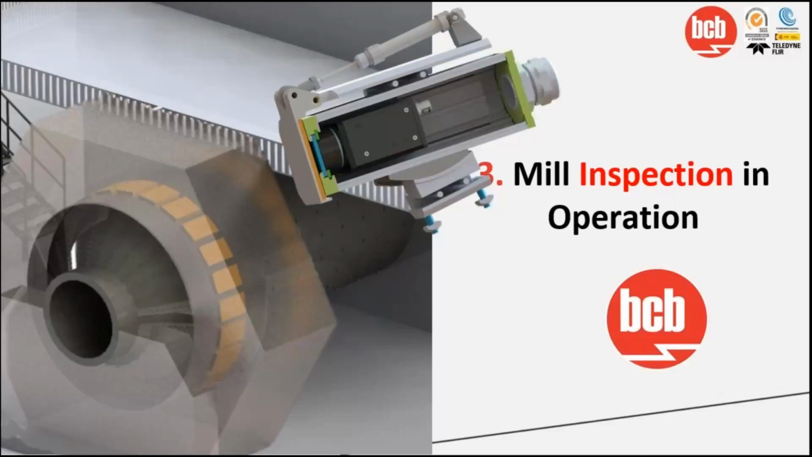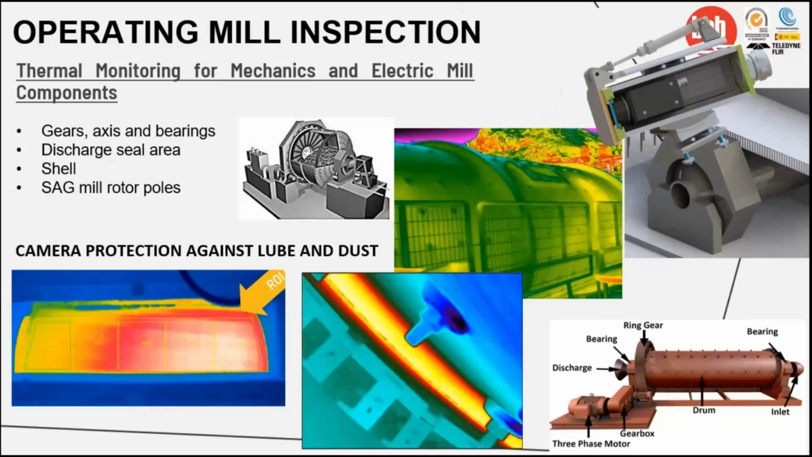Mill inspection in operation. One of the main and highly important elements is mills. With thermal cameras, we can monitor them without the need to stop production. We know that such shutdowns are costly. Therefore, all the checks can be carried out without interrupting the operation of this equipment at any time.